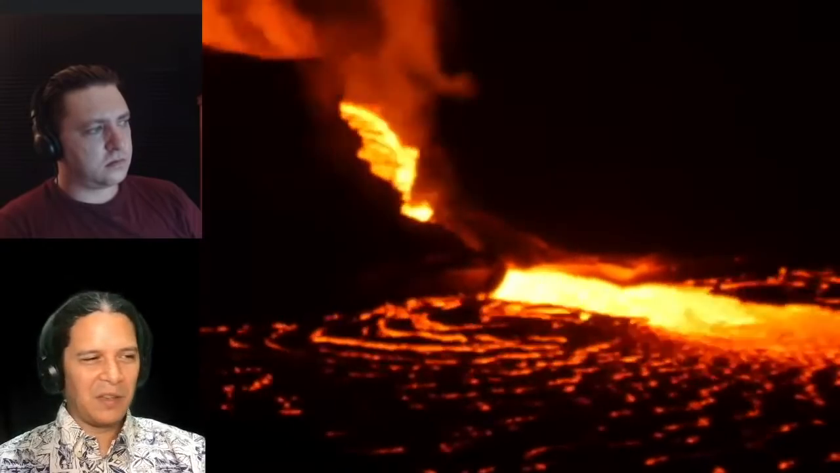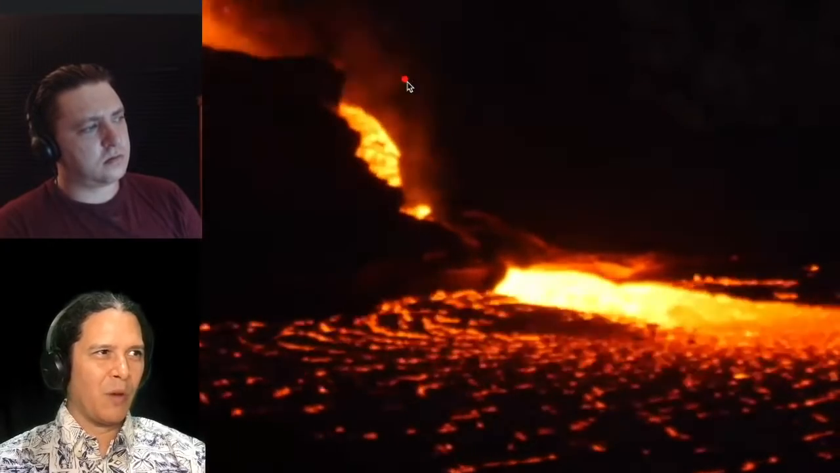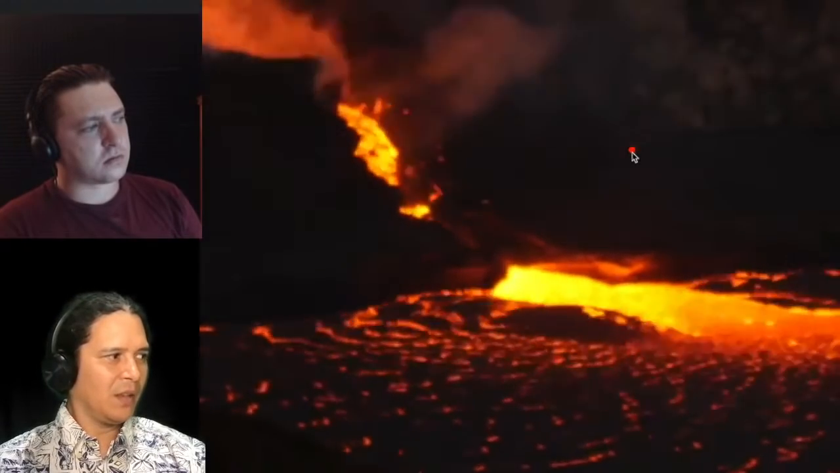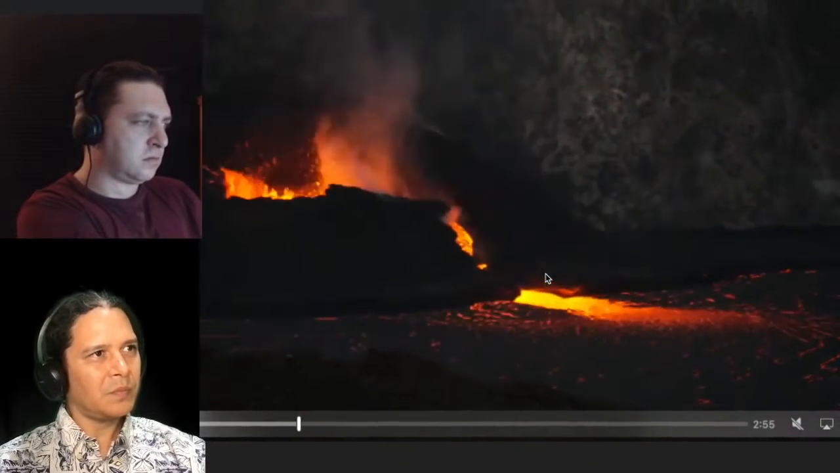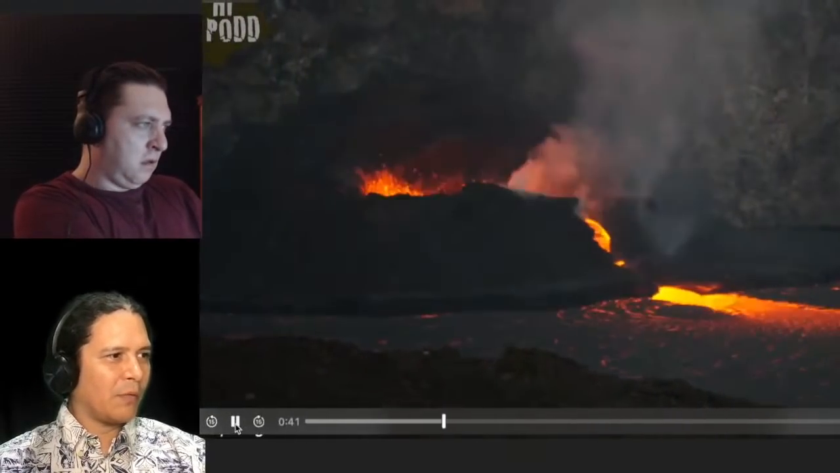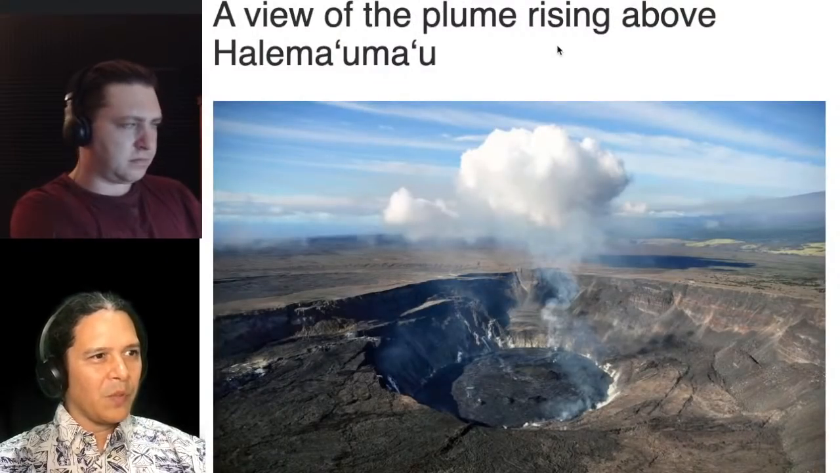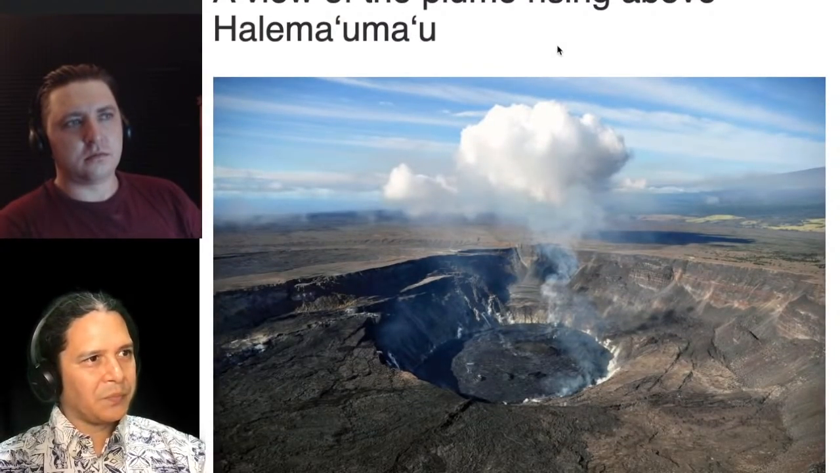So cool stuff to see, different angles from USGS, and this is taken from the public overlook in the national park. At this point it was a little bit more of an open channel, but still that entry point plunging in and causing that convection through there. All right, so we won't have to go through any more of that, but I just want to point out that comparison there. Okay, so some wide-angle views from the helicopter overflights that occurred last week.